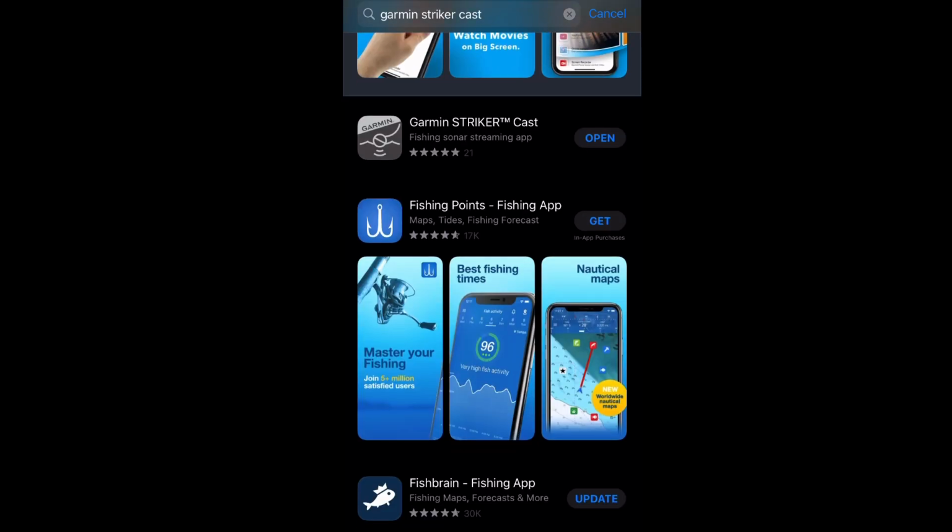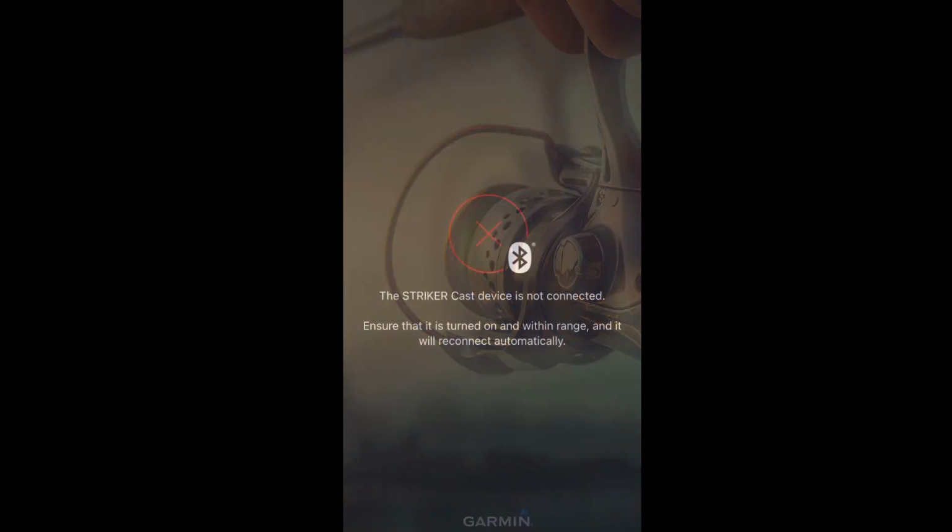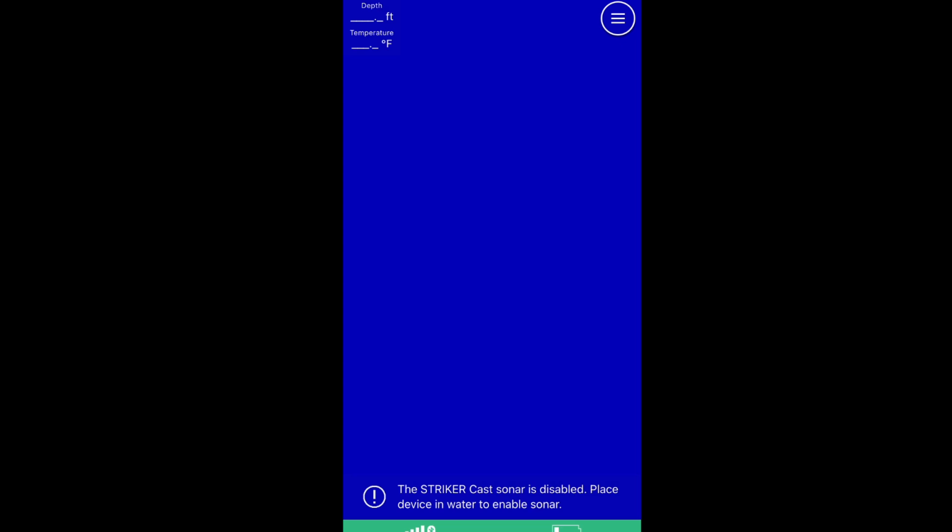That's the first one that comes up. It's the gray one right there. So I'm going to open it, and it says not connected. Now, when I sit it in water, it will automatically hook up to my Bluetooth.